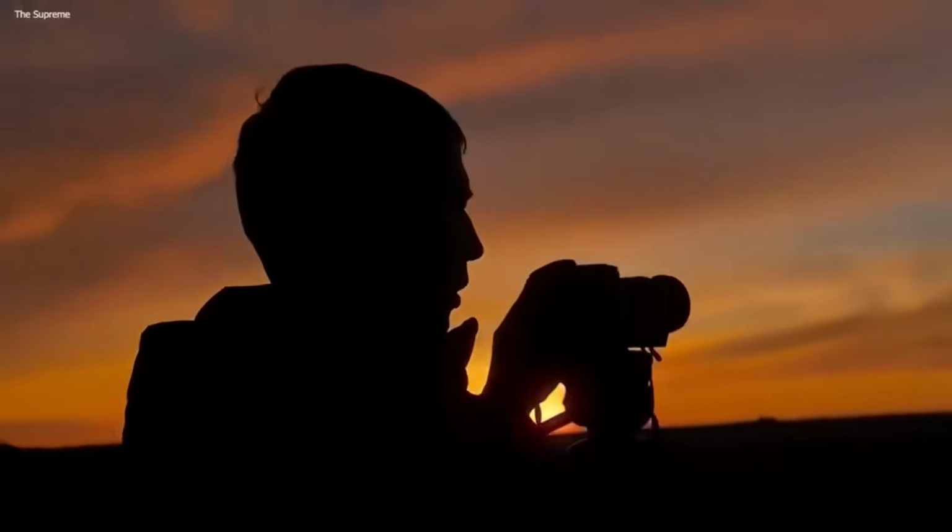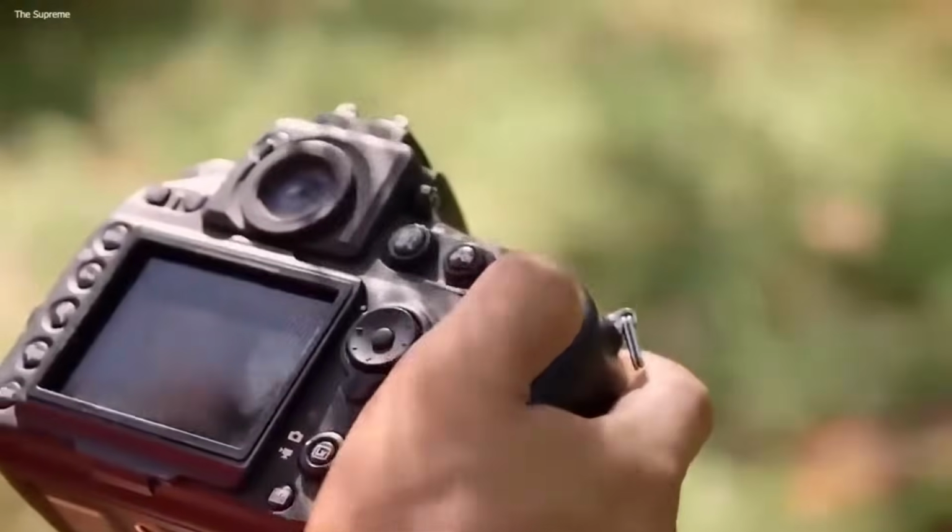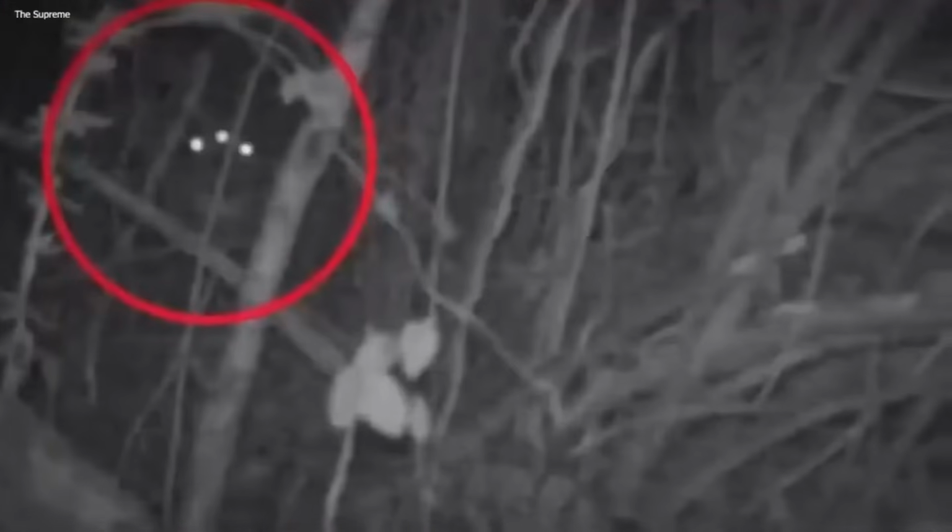They returned to see what they'd caught on camera. When they checked what the camera had recorded, the friends were very shocked, and everyone who viewed this video was also shocked and horrified. There was a creature with 3 glowing eyes hiding in the bushes. It looked very unfamiliar and scary. It held the operators and viewers in suspense and terrified them.